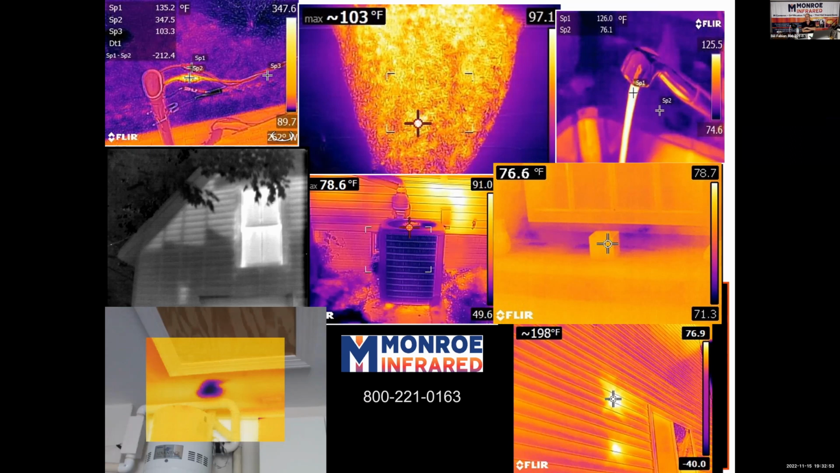Bottom right is a really wild one. A home inspector here in the Detroit area actually took 3 visits to the house to figure out what the heck was going on. It's become more popular as we go on, but this is from about 7 years ago. The vinyl siding on the north side of the house was melting, and it ended up being the sun reflecting off the next door neighbor's windows.